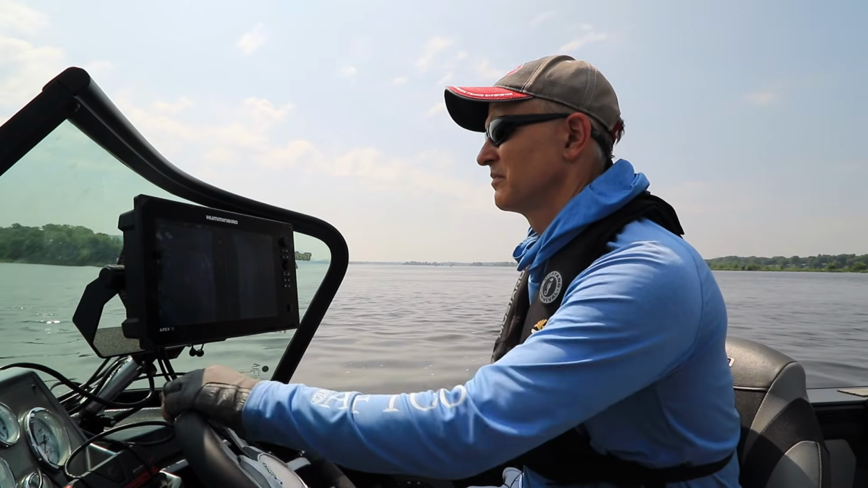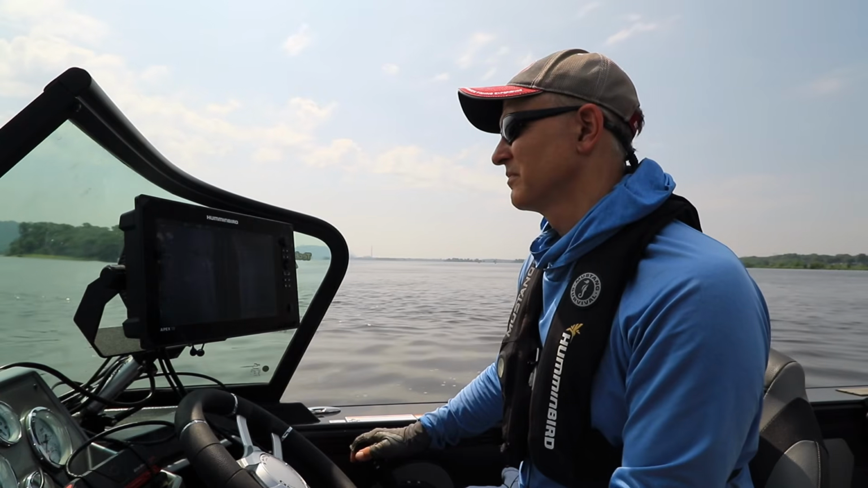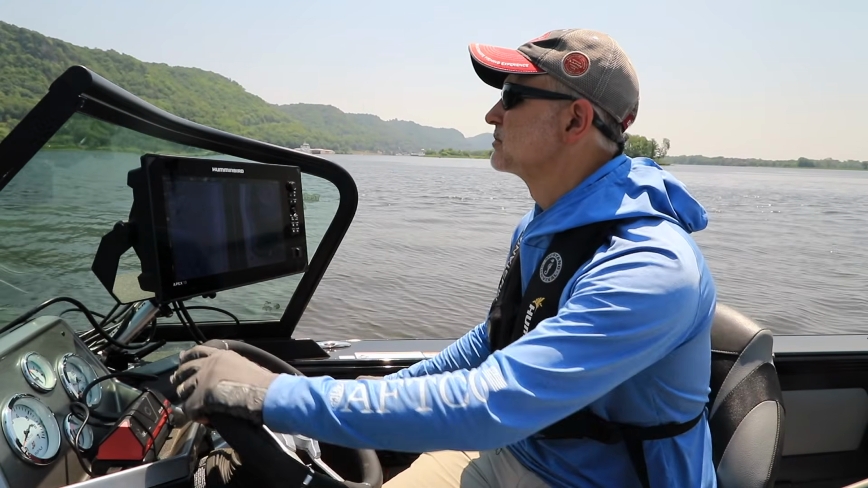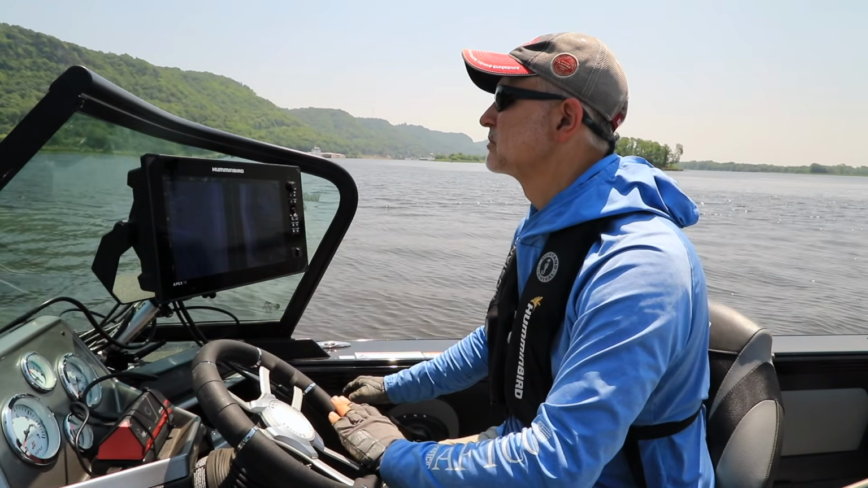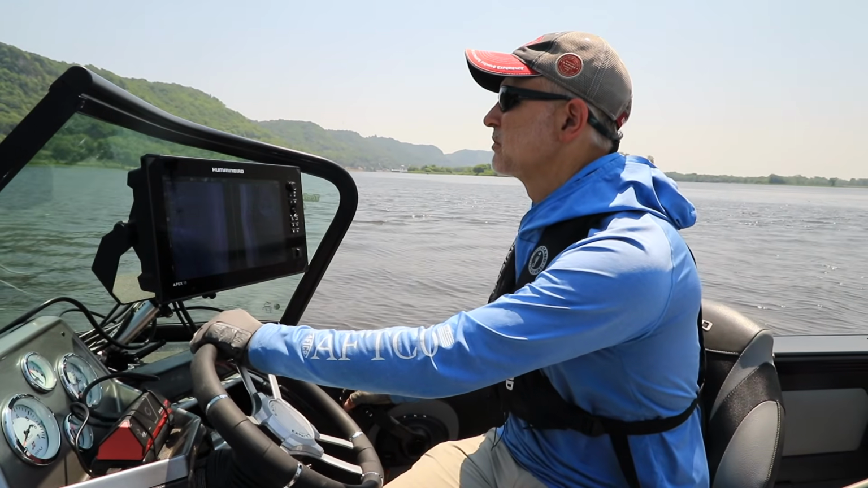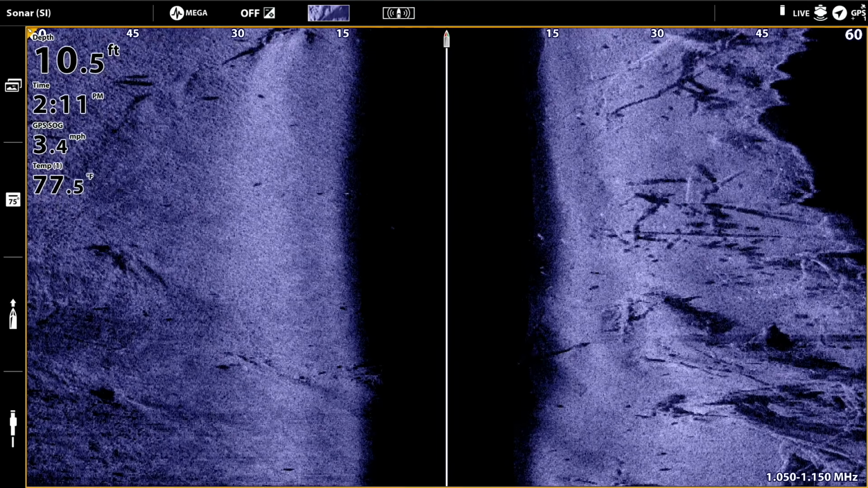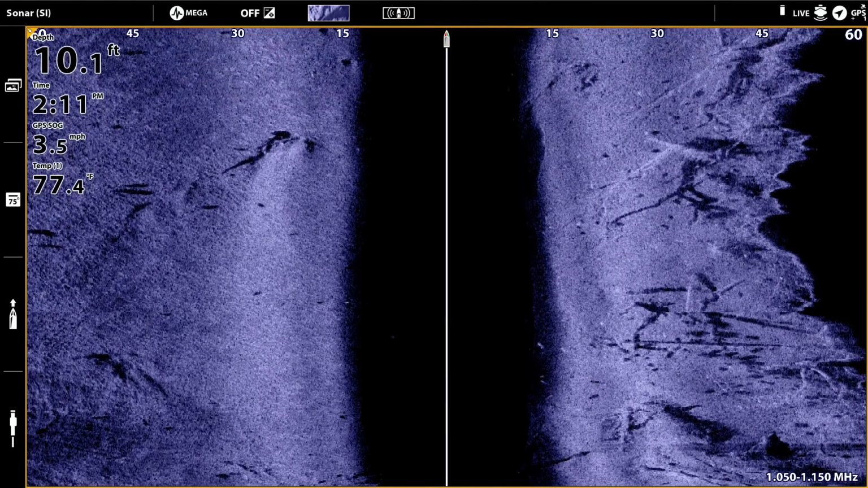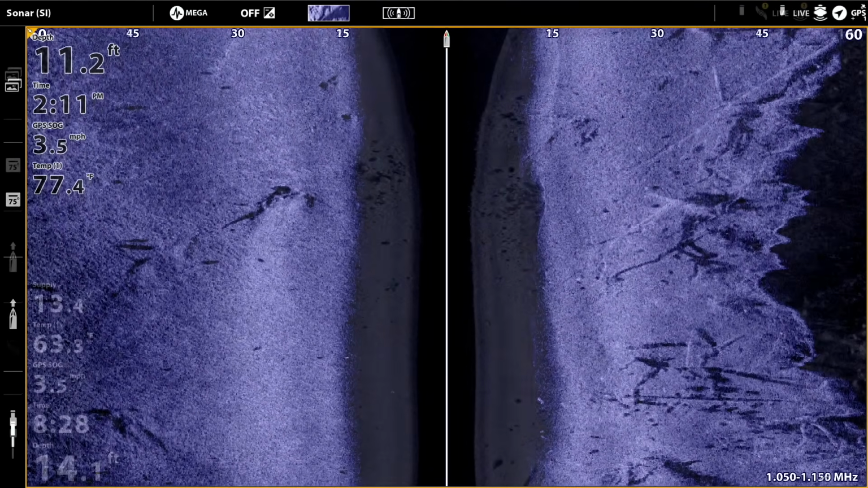With your transducers optimized, you're well positioned to start collecting some very high quality side imaging data. Now, let's talk about a basic set of settings that will get you moving in the right direction. Remember that anytime we collect side imaging data with any set of settings, we want to drive the boat basically in a straight line at an idle speed. Now that can really be anywhere between 2 and say 4 miles per hour.